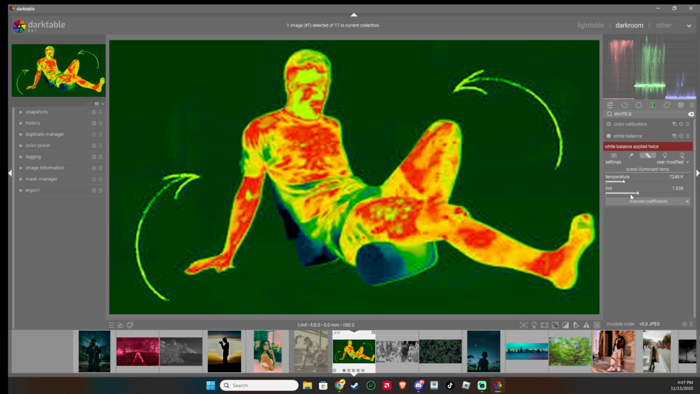You can manually fine-tune the temperature and tint sliders. Moving these sliders will give you a more hands-on approach to correcting those softer hues, and can be especially necessary for refining the overall look of the image to your satisfaction.